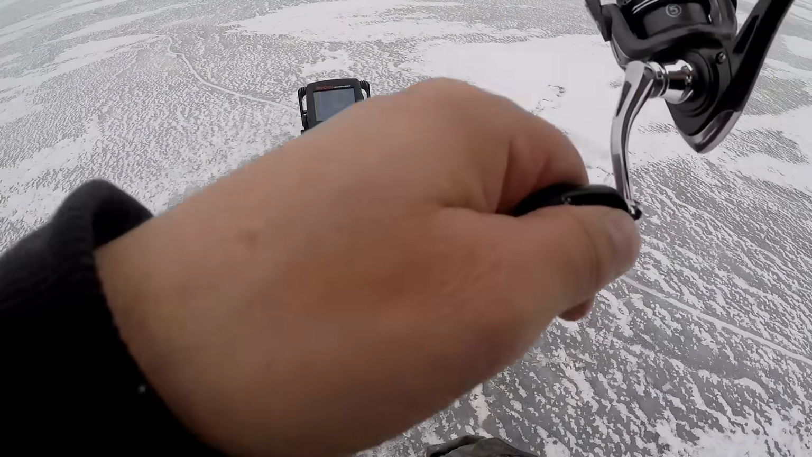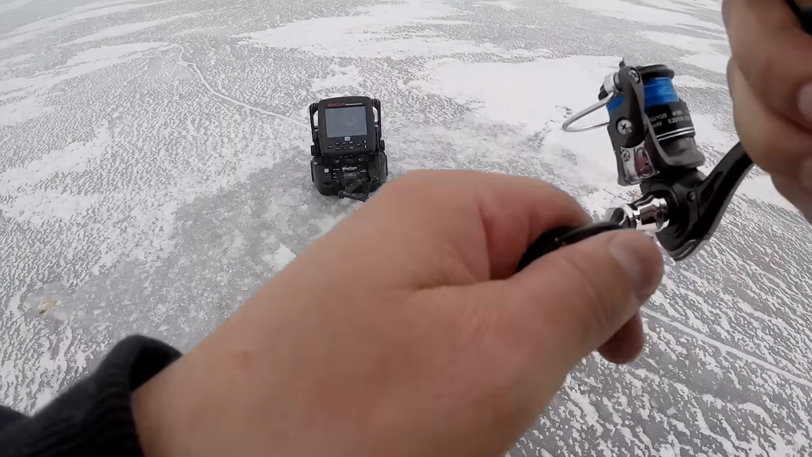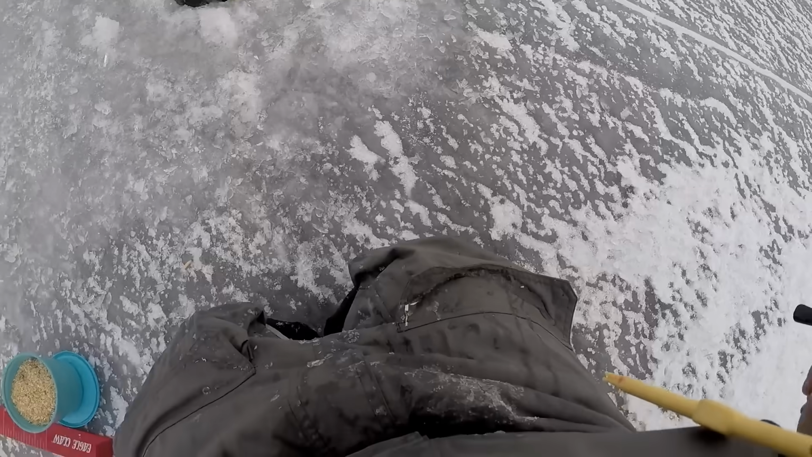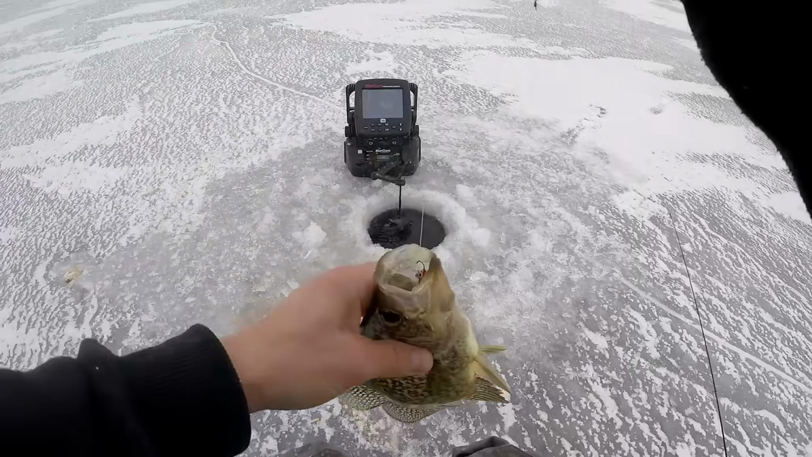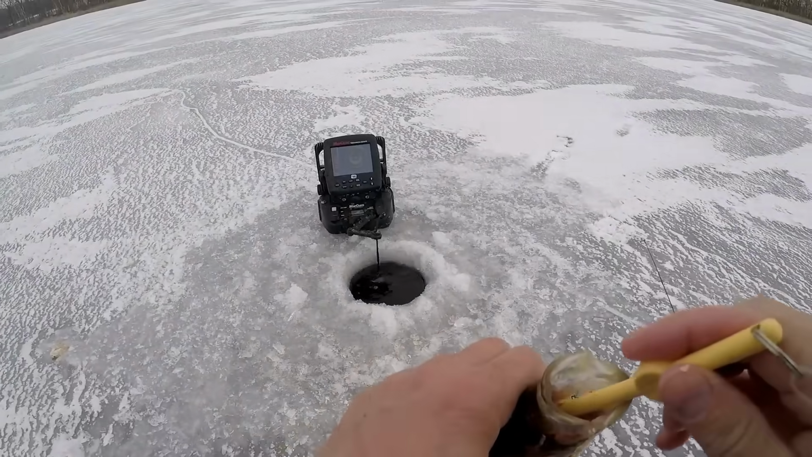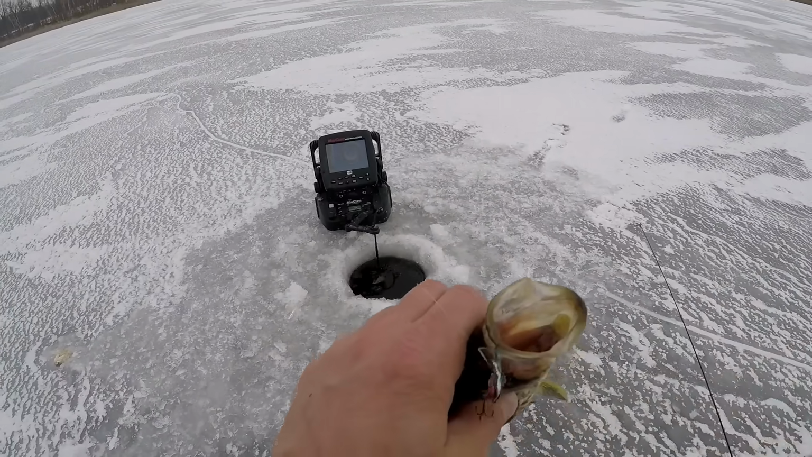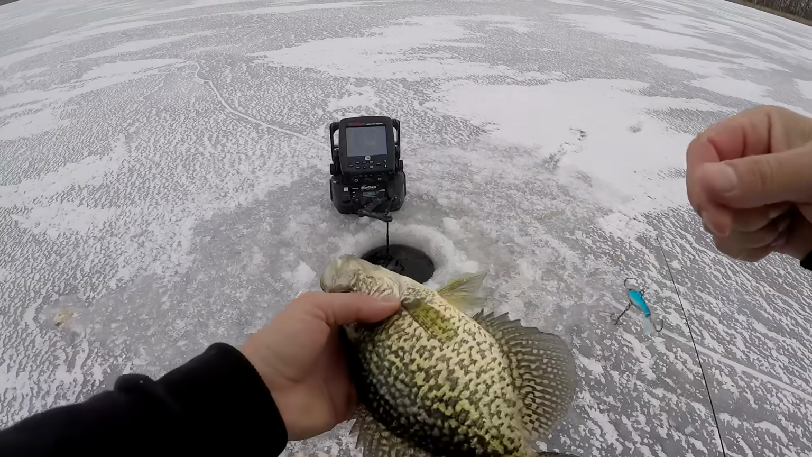Fish lifted me up. That'll probably be another crappie. Yep. Ooh, and he ate that jigging wrap. Down the hatch. I'll tell you what, this cold snap toothpick is so nice for getting these jigging wraps out. It's ridiculous.